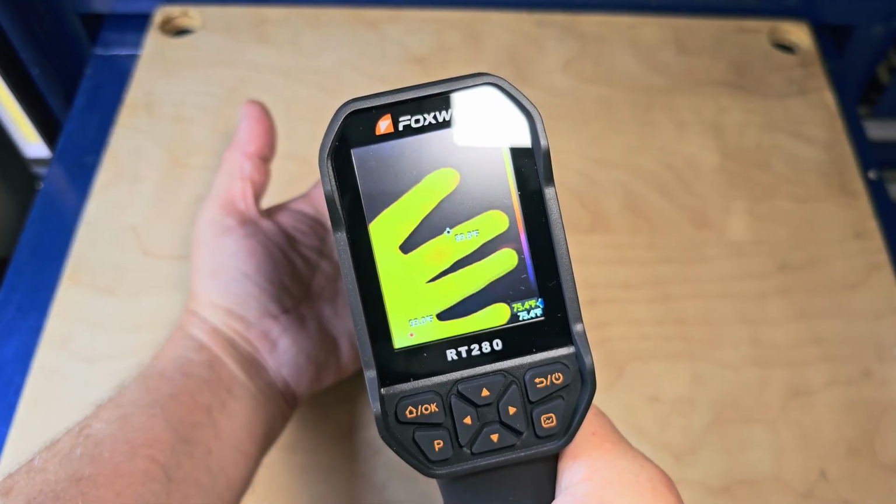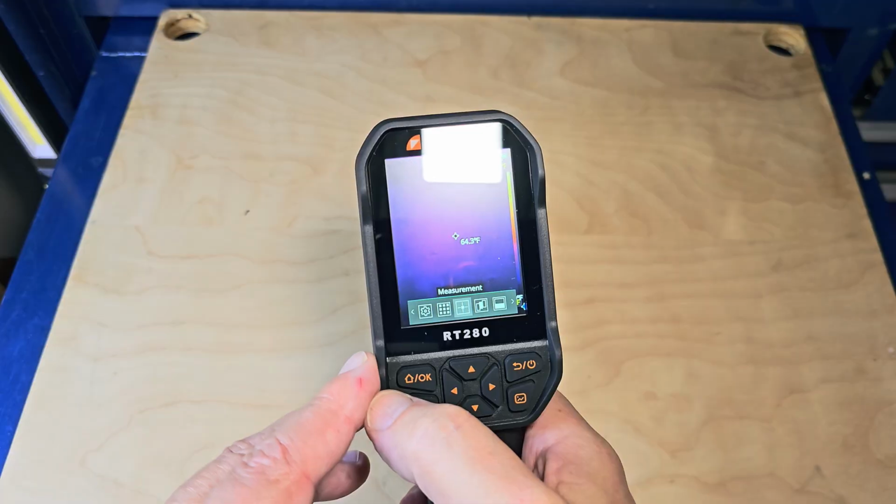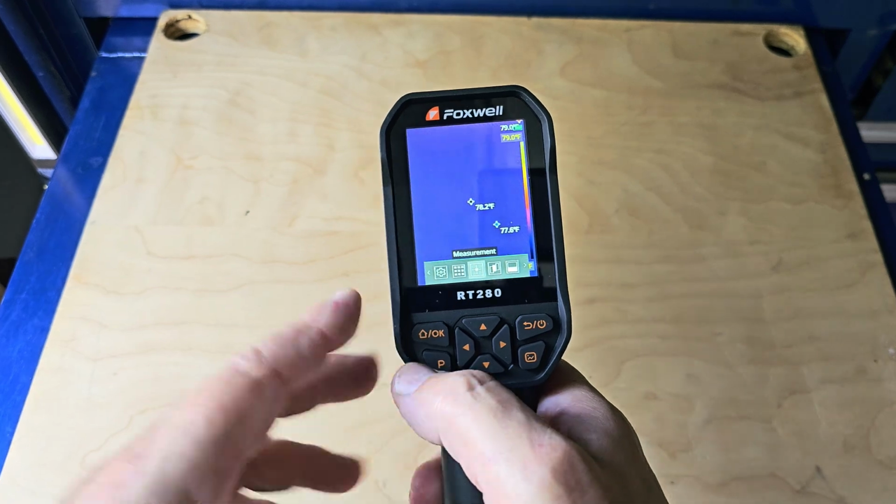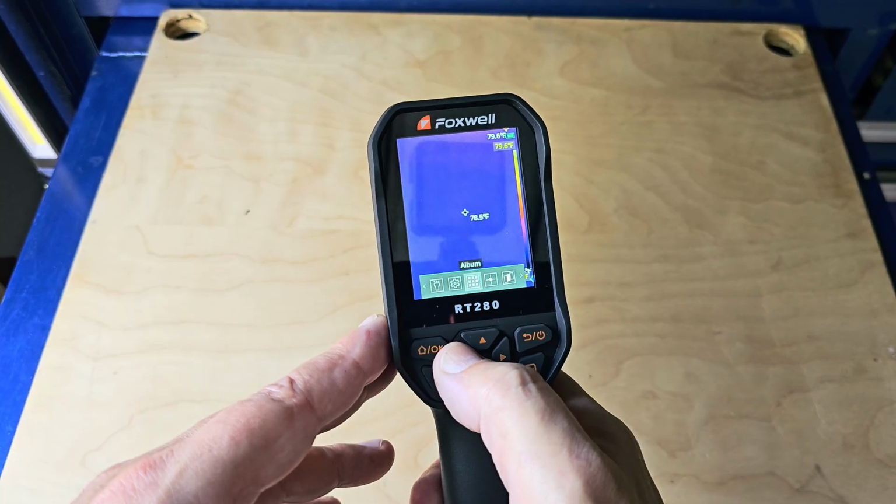So far so good. I've only played around with it for a little bit, so let's figure it out together. I'm gonna turn that light off so there's no glare. So right here's the menu, and then you've got your scroll back and forth.